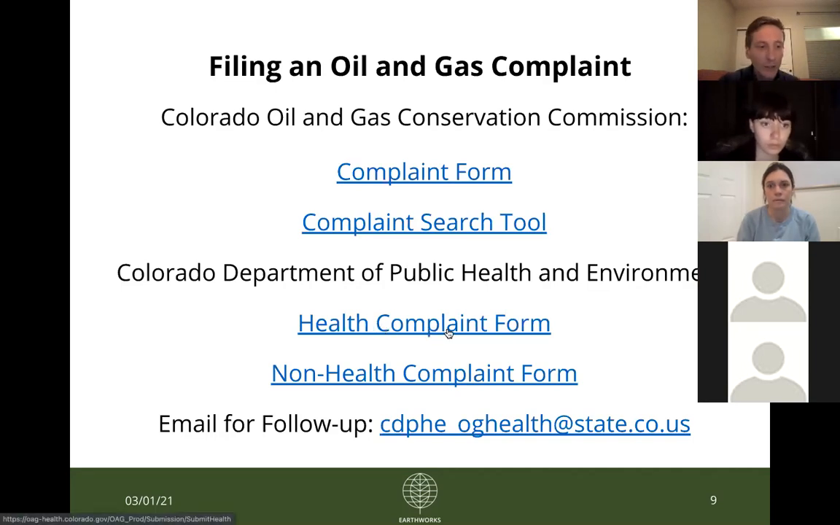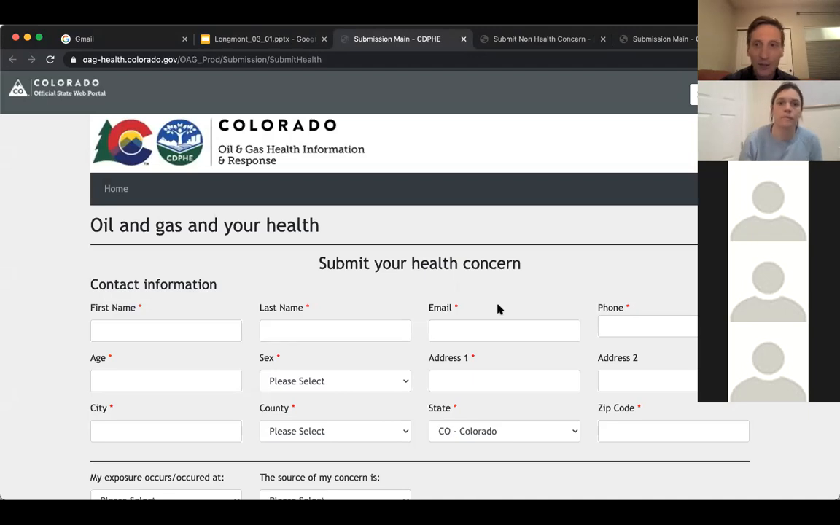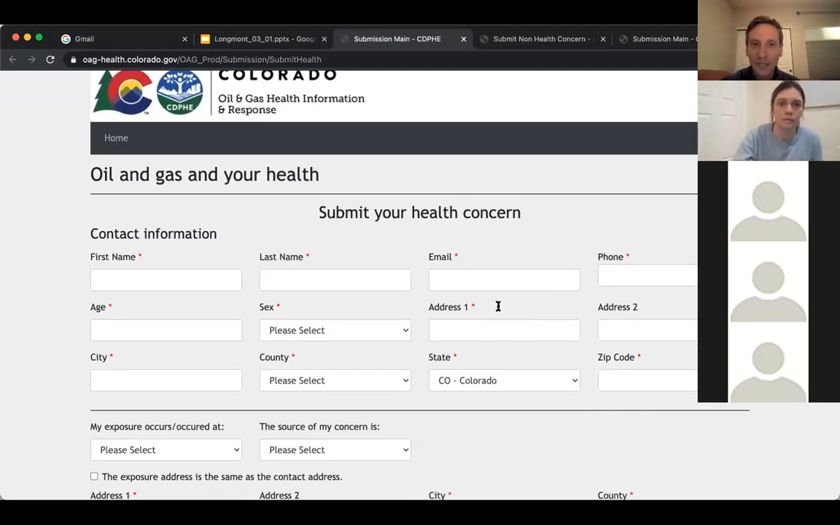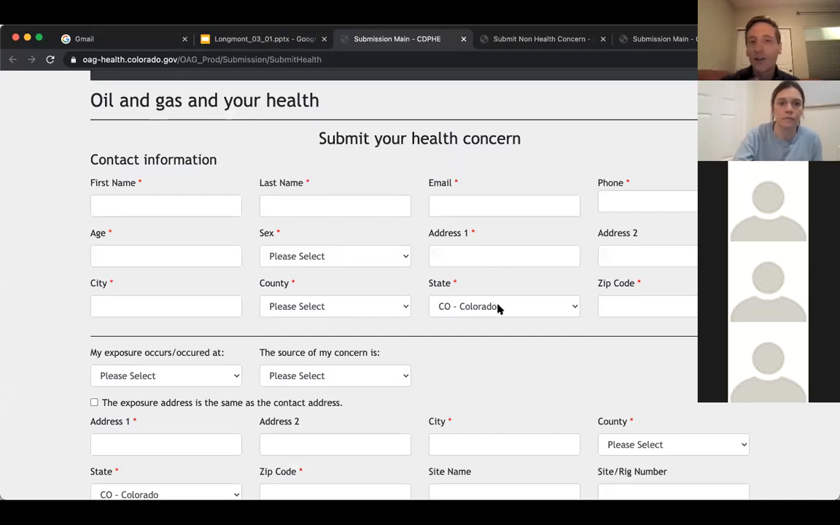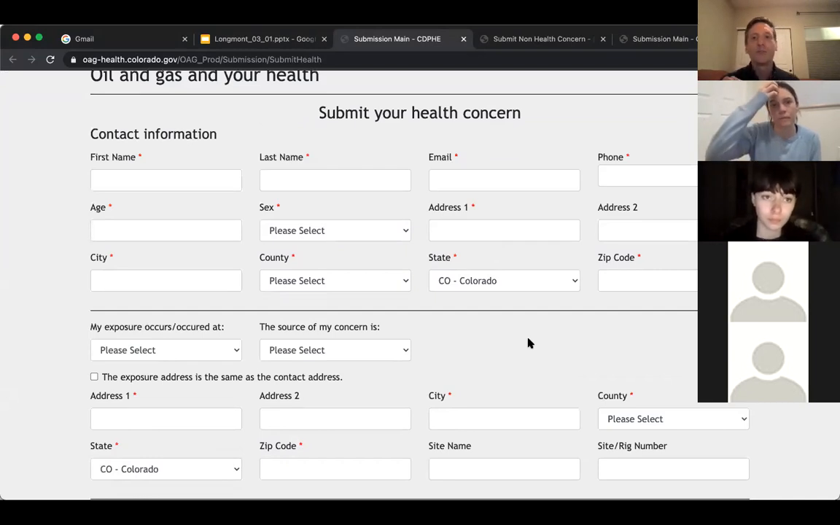So I will really quickly follow these links to these forms just to show you all what these forms look like. The CDPHE has two separate forms, and depending on your exposure to oil and gas and whether you're interested in working through this process, one of these forms may apply to you. So the health complaint form, which I think I should be able to do without screwing up too much. Again, you'll get all these slides so you can follow these links and look at these forms yourself, but I just want to provide a quick walkthrough.